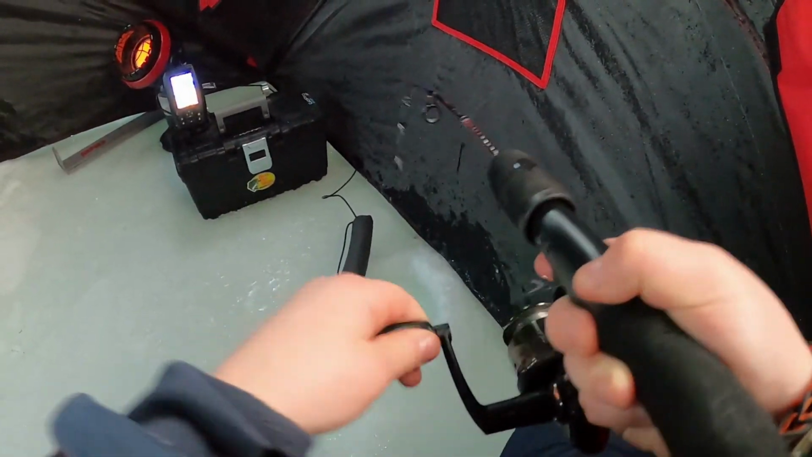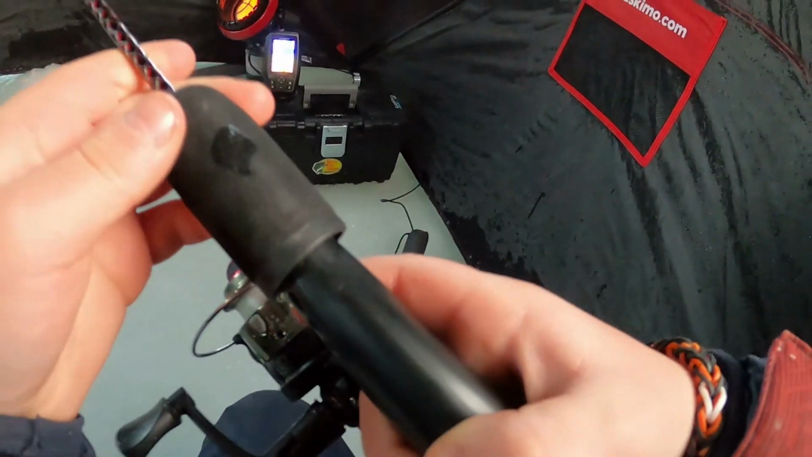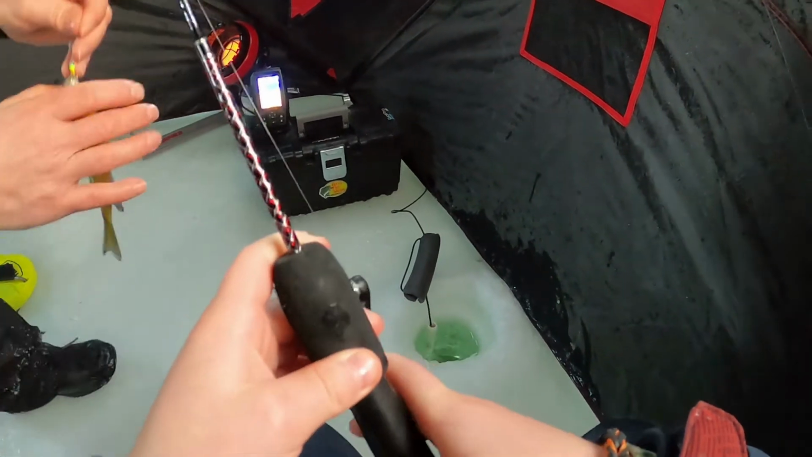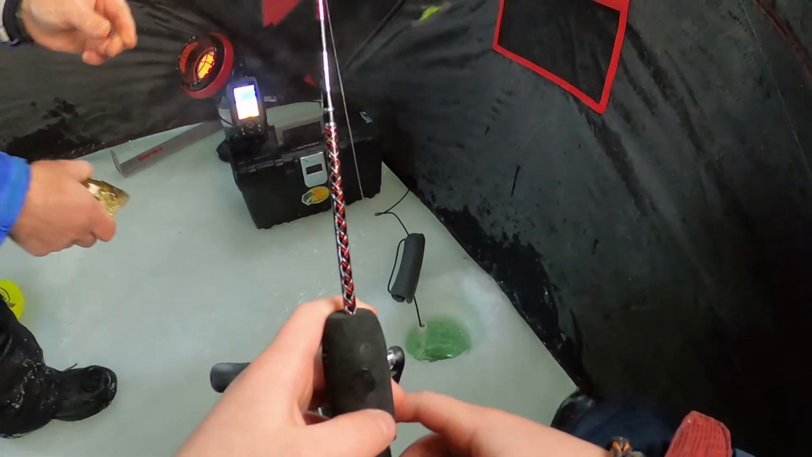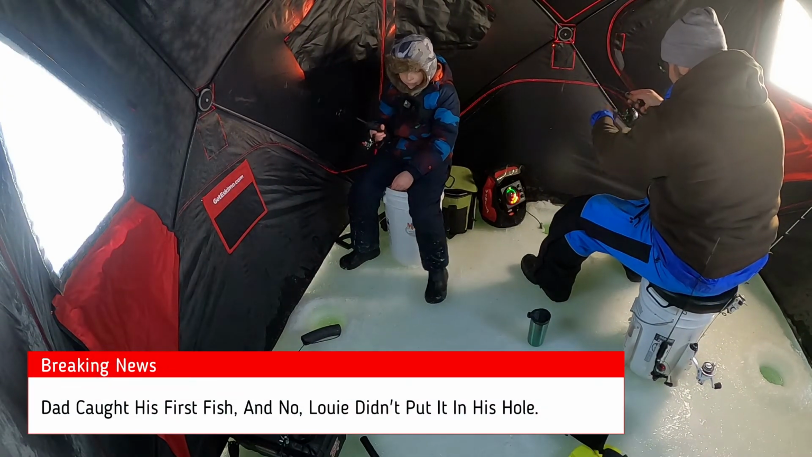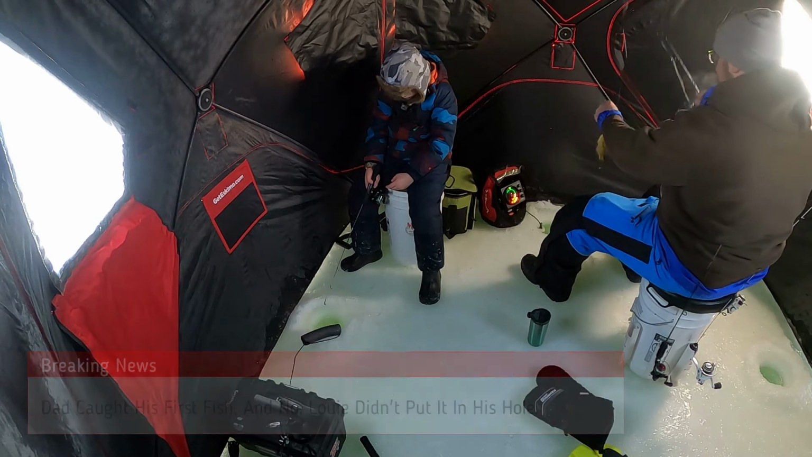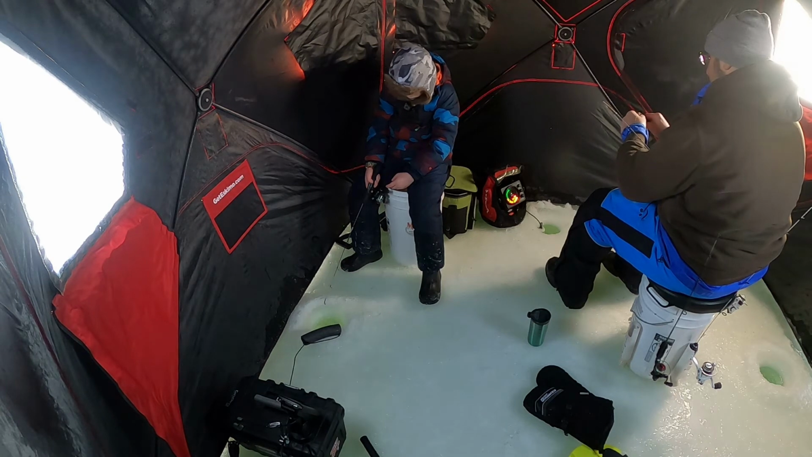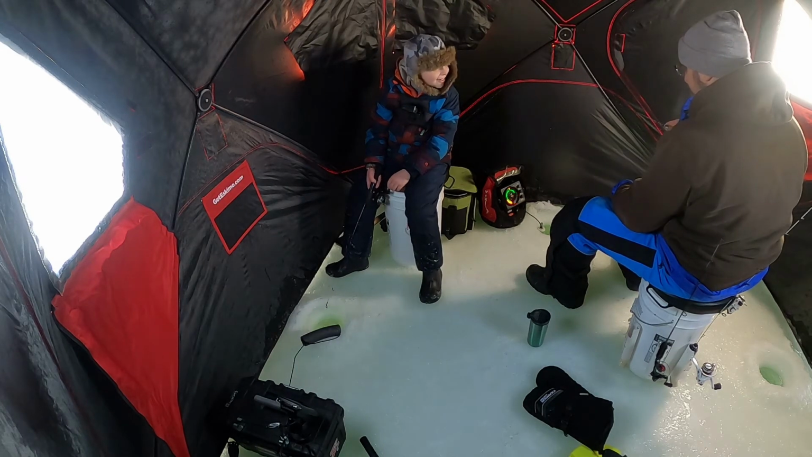Just look at my graph right now, please. Nice. Got another one. Merry Fishmas. That would be my seventh. And that would be your zero. Yep, seven-zero. Louie is in the game. Maybe next time you can put the fish in your hole. You'll have better luck. Fish on. Merry Fishmas. And a happy new year.